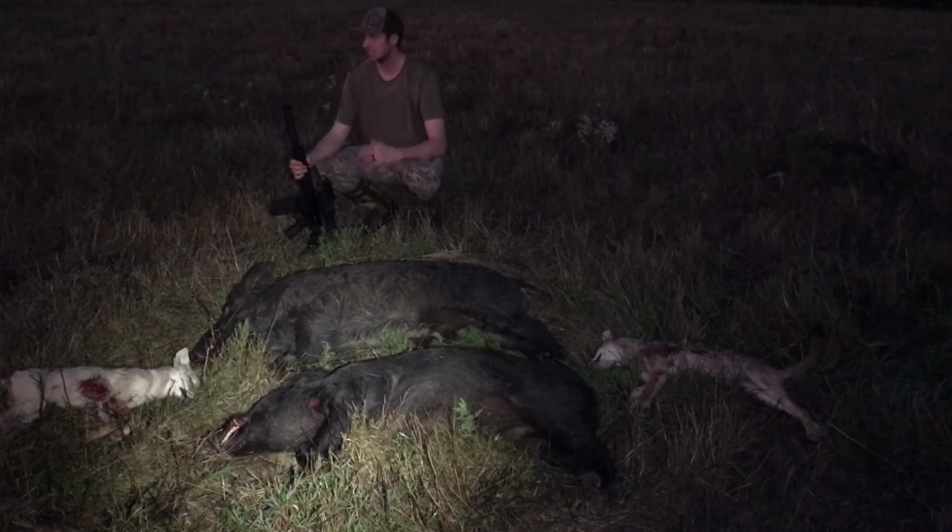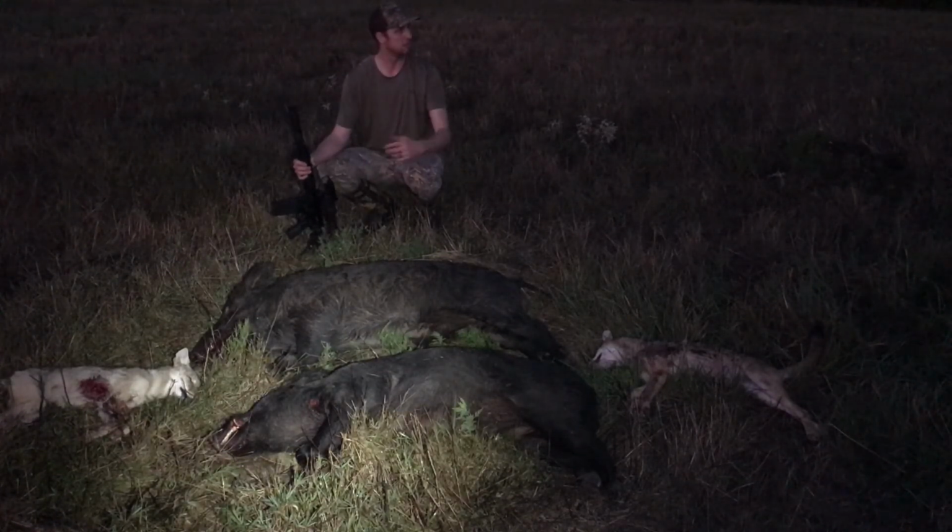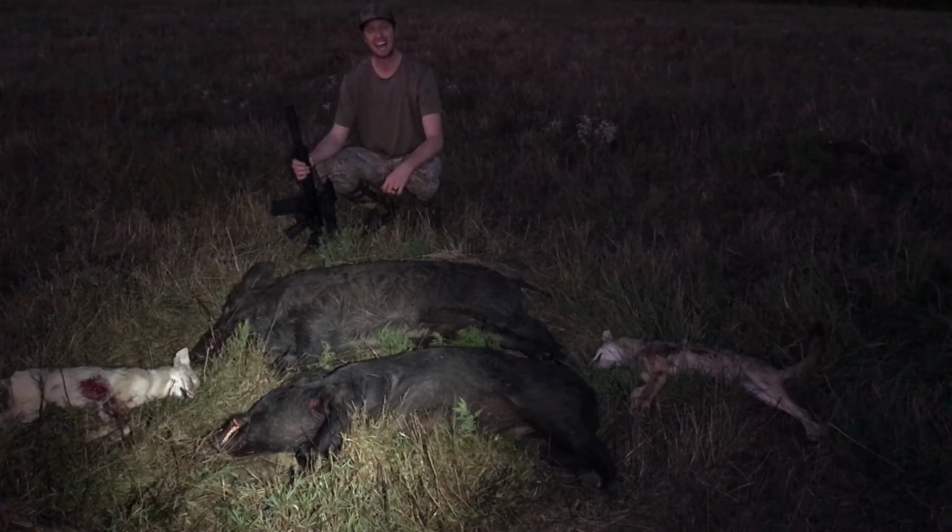So I got these loaded up. We're gonna leave them here. And the sun is just about ready to come up, and it's just about shooting light for another dove hunt. So it started with a dove hunt and it's gonna end with a dove hunt. Hopefully it's better than last night, because I didn't see any dove.